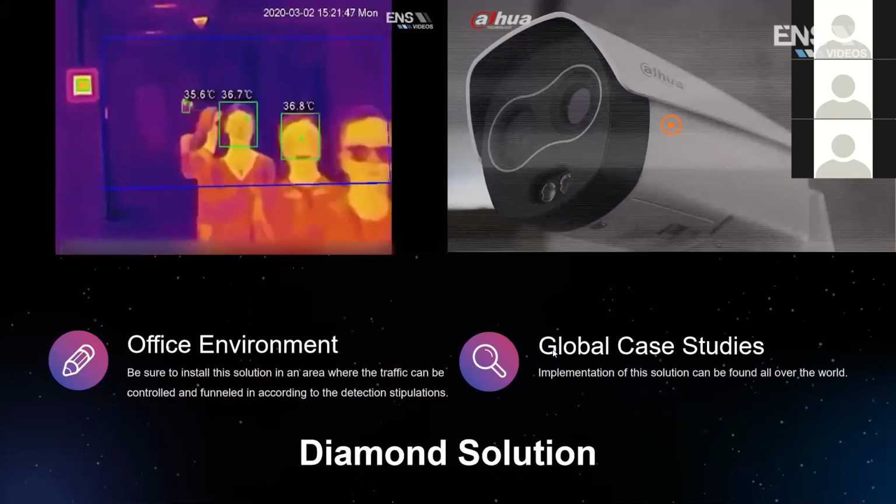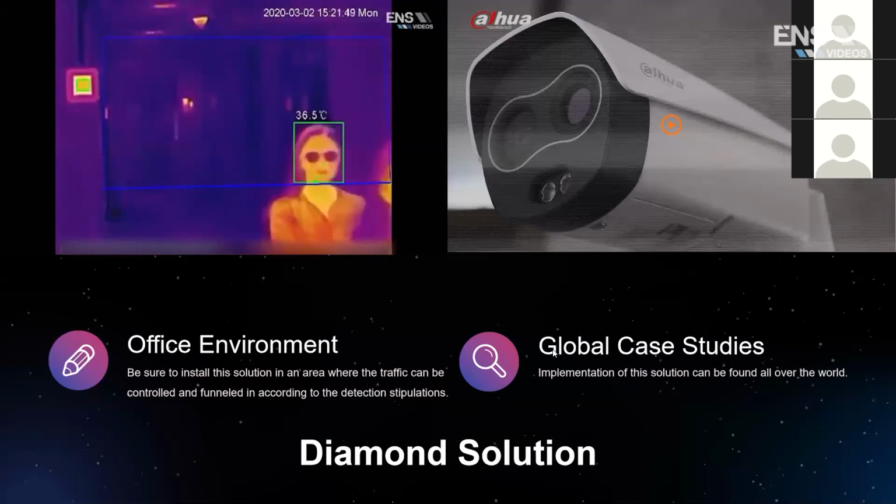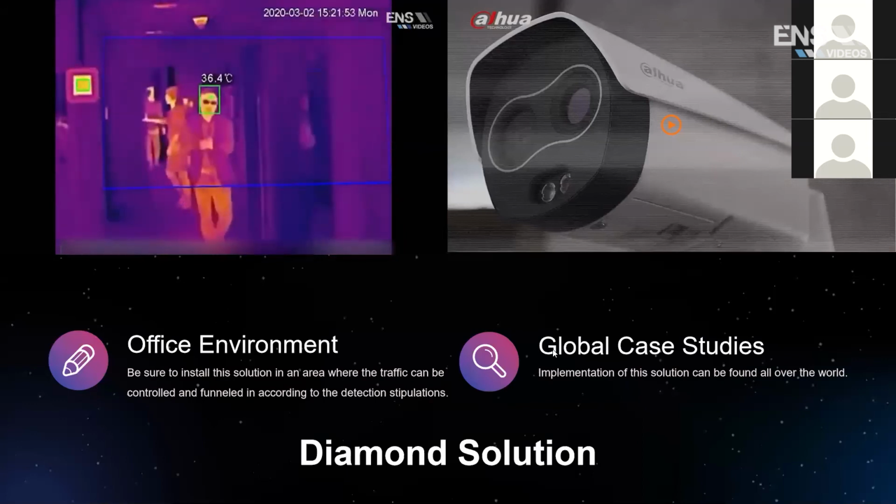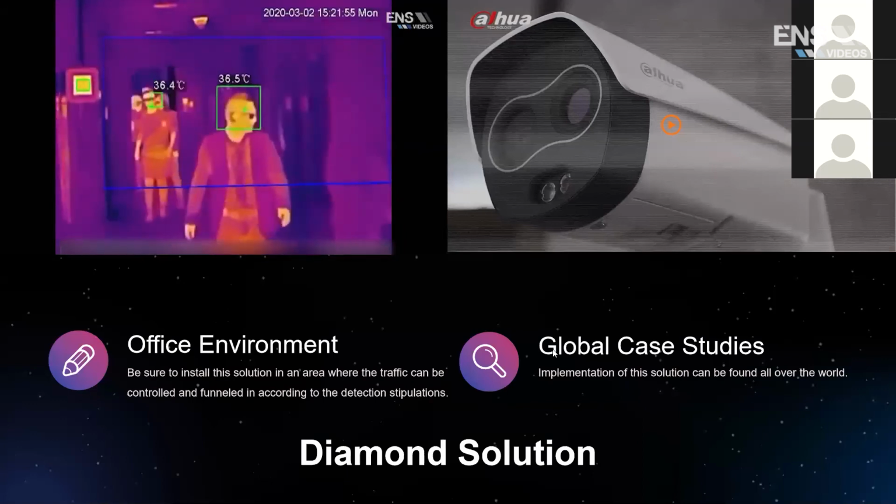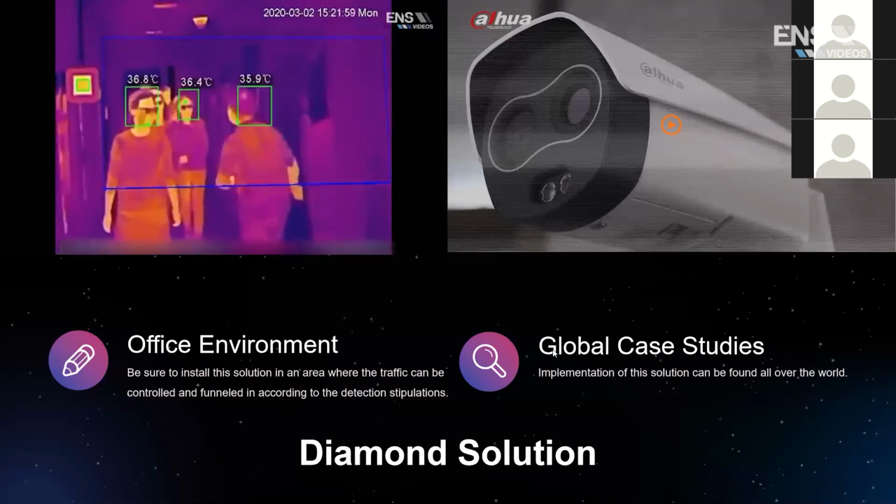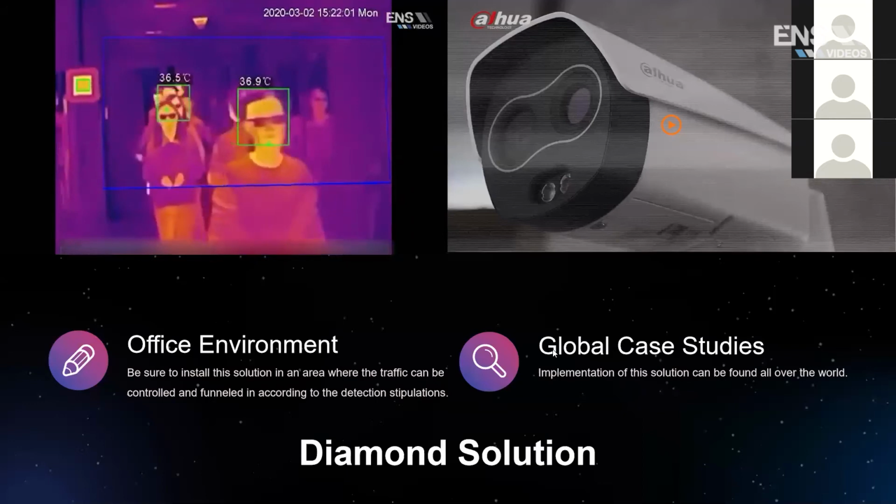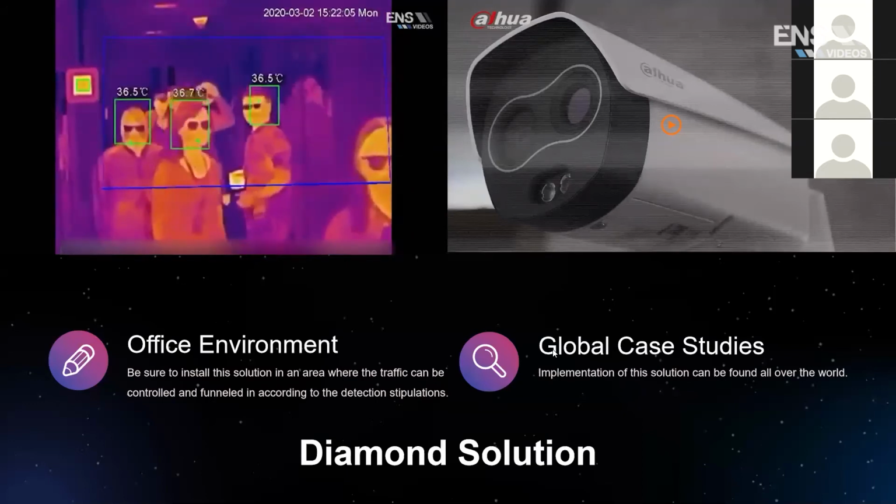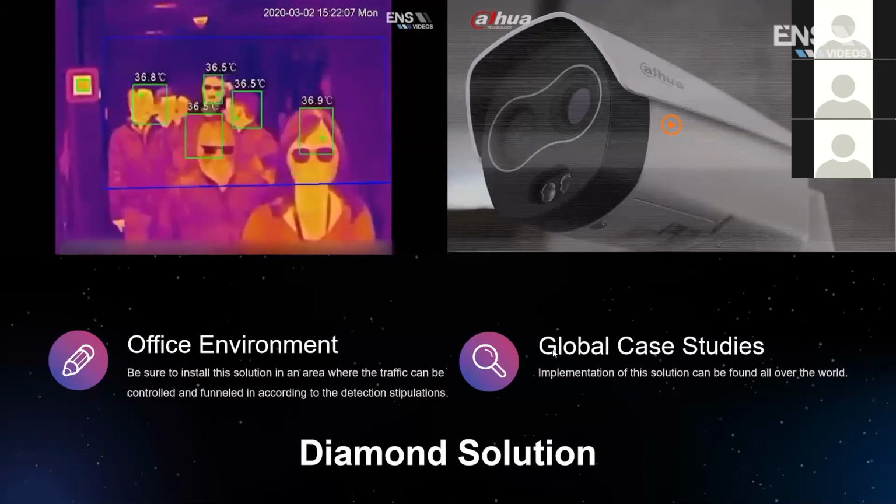Blackbody Sensor is on the left-hand side. I want you guys to keep note of that. We have detections at a very high speed. We have multiple objects walking within this frame, people popping in, people popping out, but they're using this narrow entrance to create this kind of contraption. Okay.